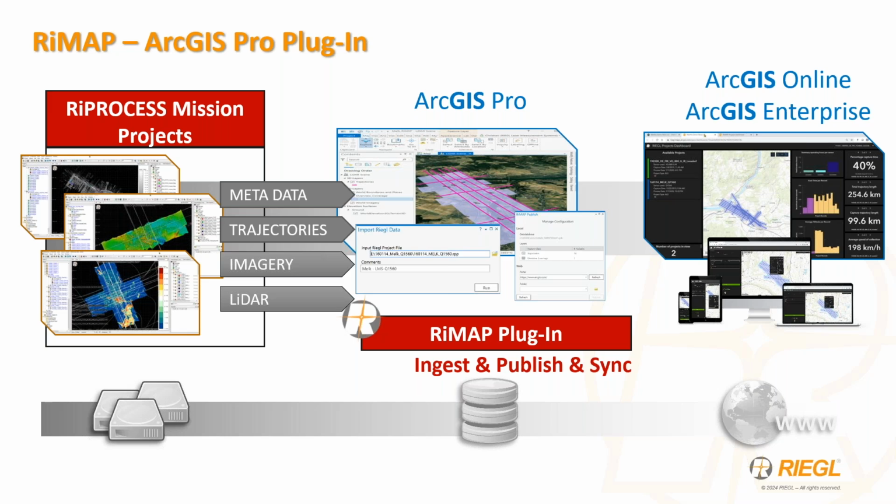Finally, RIEGL has released another version of its RIMAP software, version 1.3, a plugin to ArcGIS Pro that's available free of charge. This desktop software provides direct access to the RIEGL process project structures for data and mission management directly within the ArcGIS environment. The software incorporates web apps to search and query the mission projects, as well as dashboards for easy access to statistical project summaries. And this latest release of RIMAP now provides support to both ArcGIS Online as well as the Enterprise Edition. And future releases will include the ingestion of image data to support the already implemented LiDAR data access.